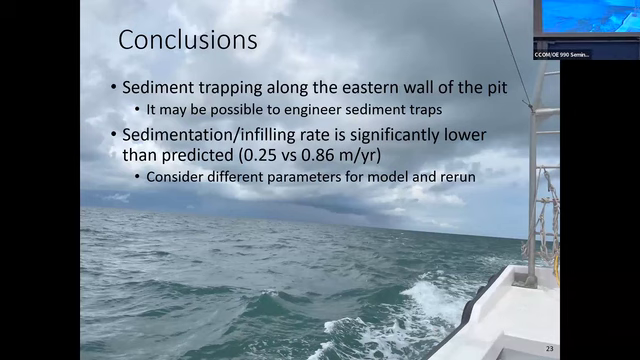So those are my big takeaways from this particular project: there's a lot to be done. There's a lot I learned about the way that the original model was developed and ways to improve that model moving forward, that I think future projects should take into consideration when trying to determine and develop dredge pits in the area.